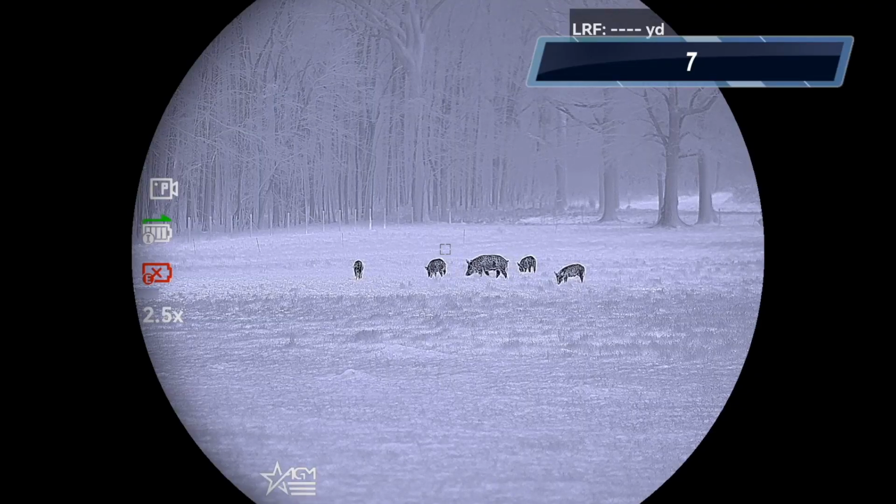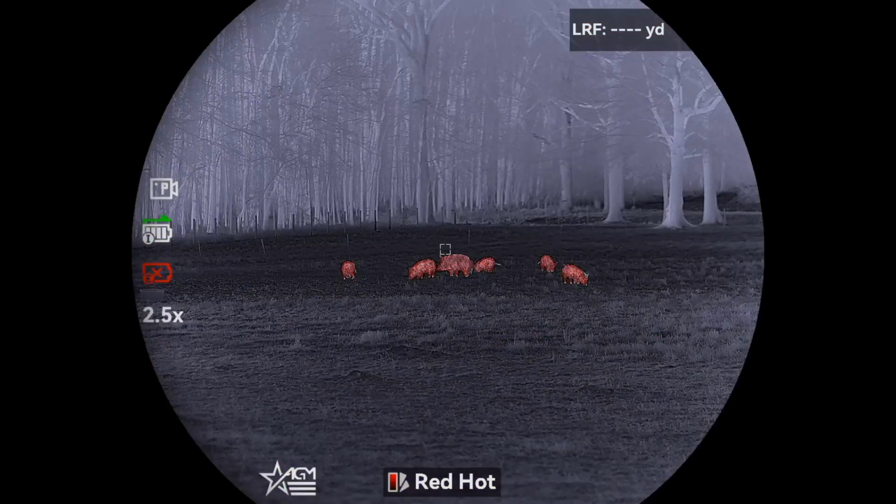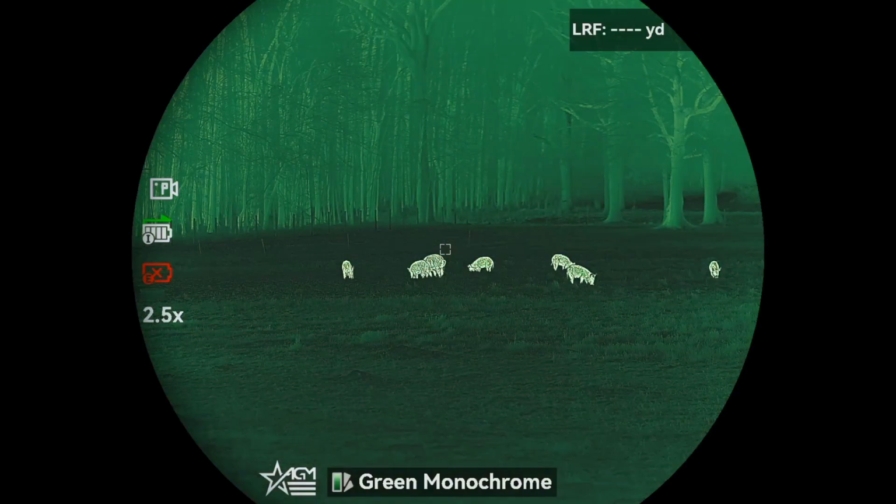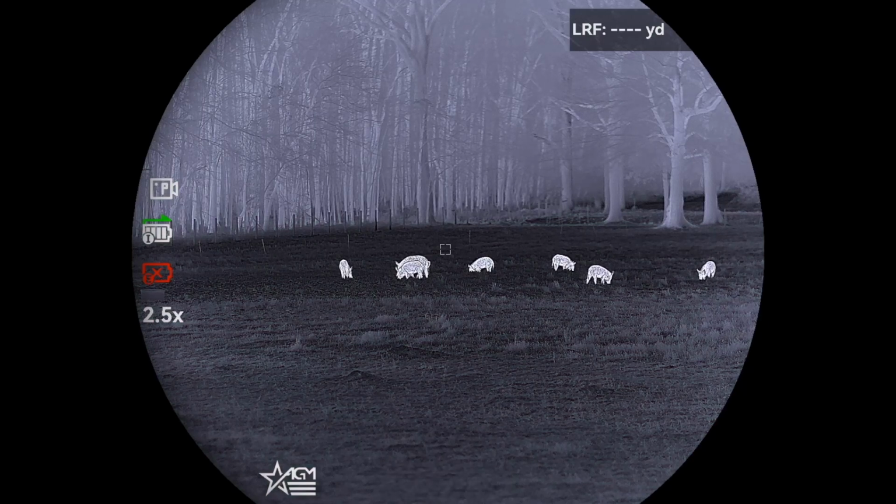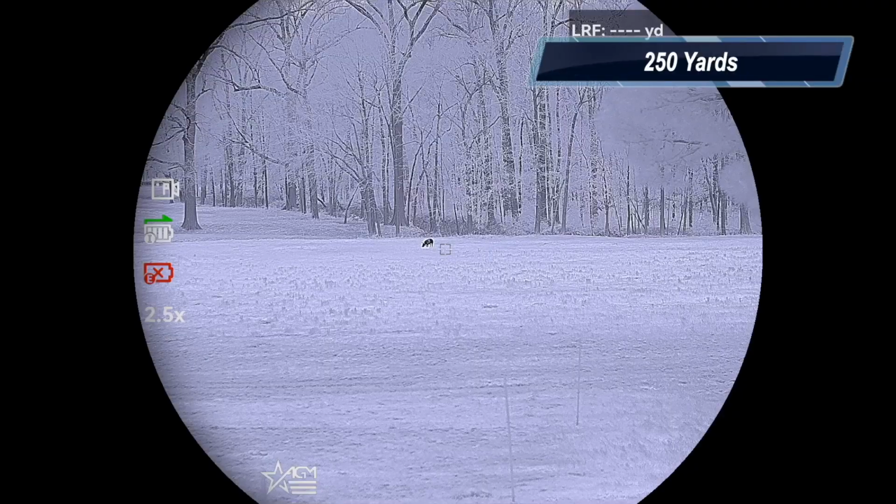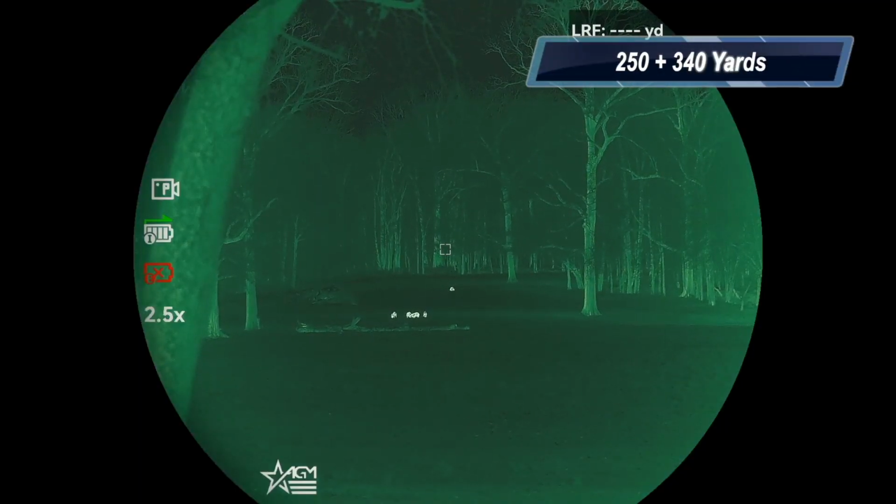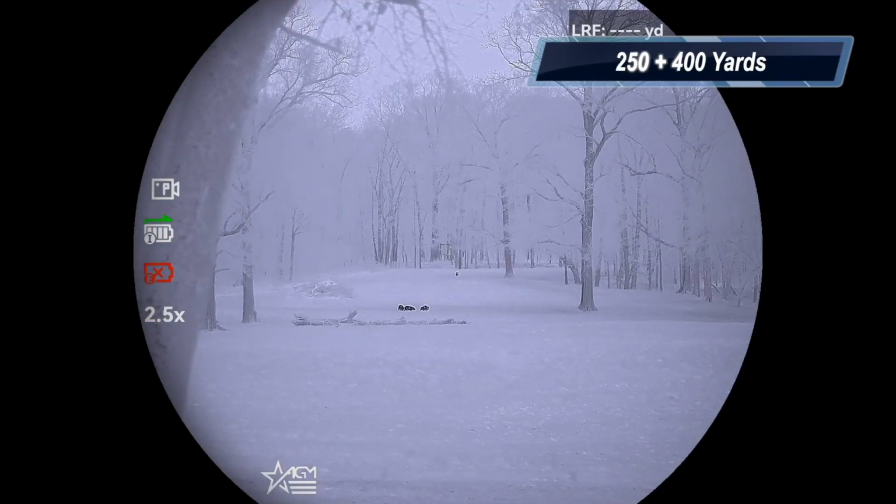What really matters to most people is what is the identification range. Again, just like the Evolver 1280 from AGM, we're going to very, very conservatively say that you could identify something the size of a hog, a coyote, a small white-tailed deer in normal, good conditions at 700-800 yards. I think you're going to probably, with some experience with thermal, good conditions, ID further than that. Probably a good bit further, but realistically, conservatively, 700-800 yards, no issue for this scope.